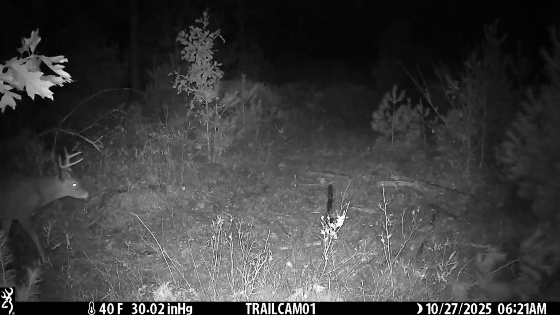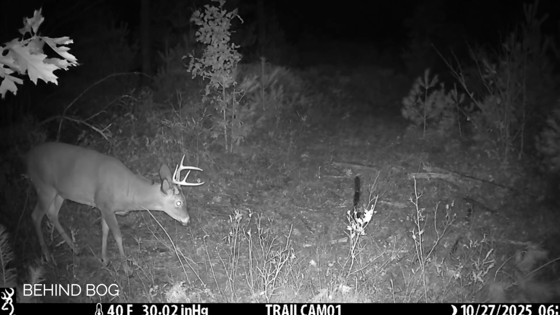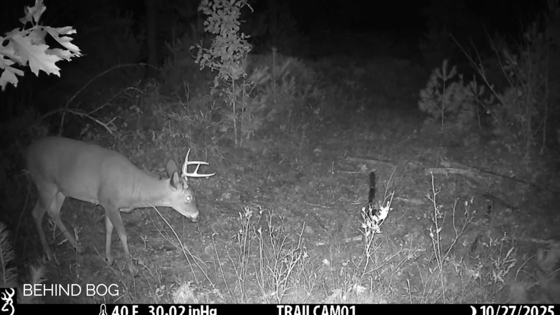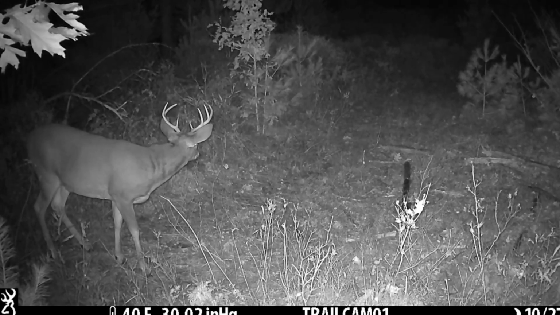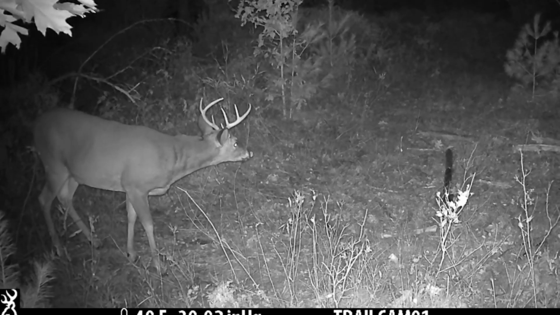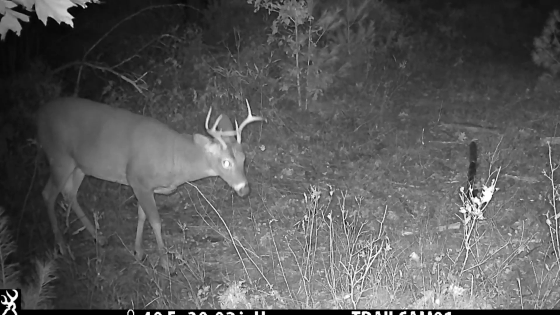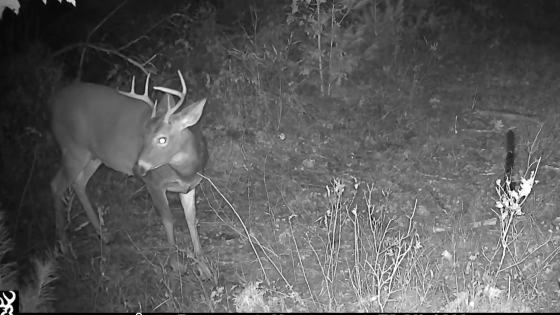The next clip we're going to see is Behind Bog, and we're going to see two young bucks. They come in, they sniff around the area. One of them does this really cool thing where he tosses his head and I think he's scenting the ground. I think he's trying to get scent up off the ground and get it deep into his nasal cavity.